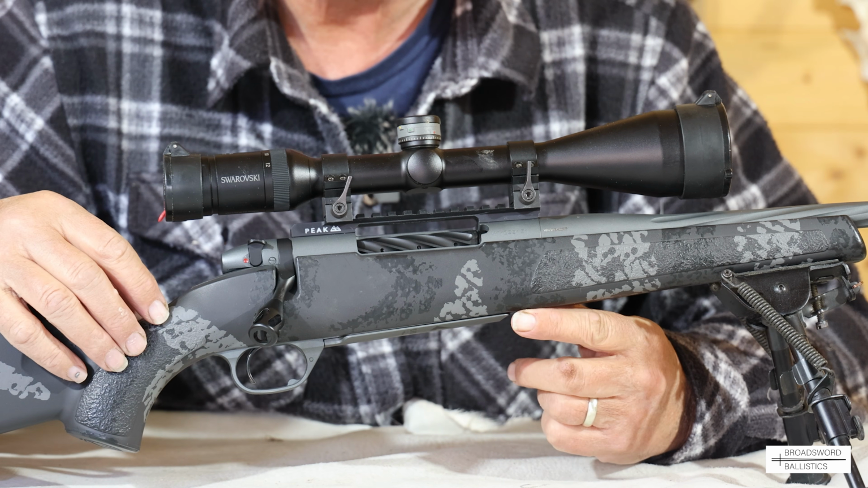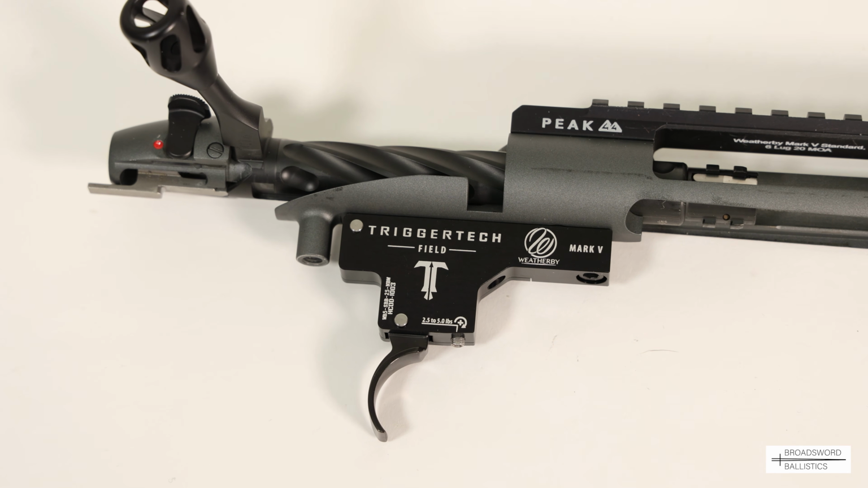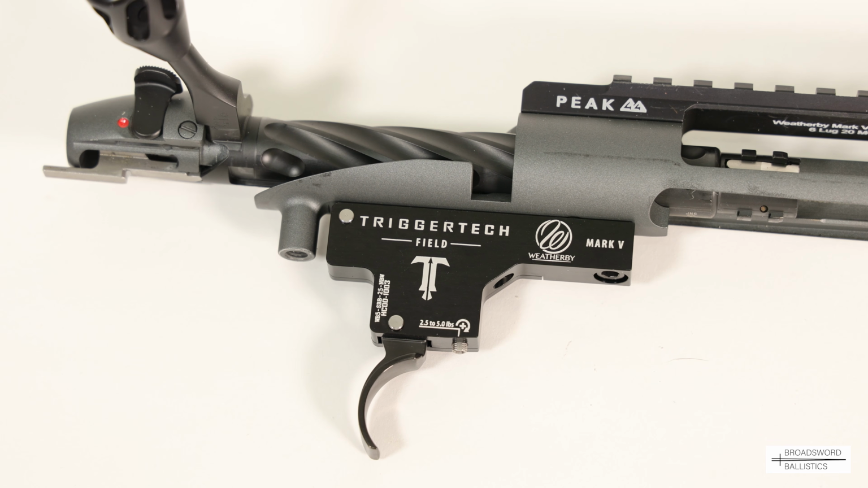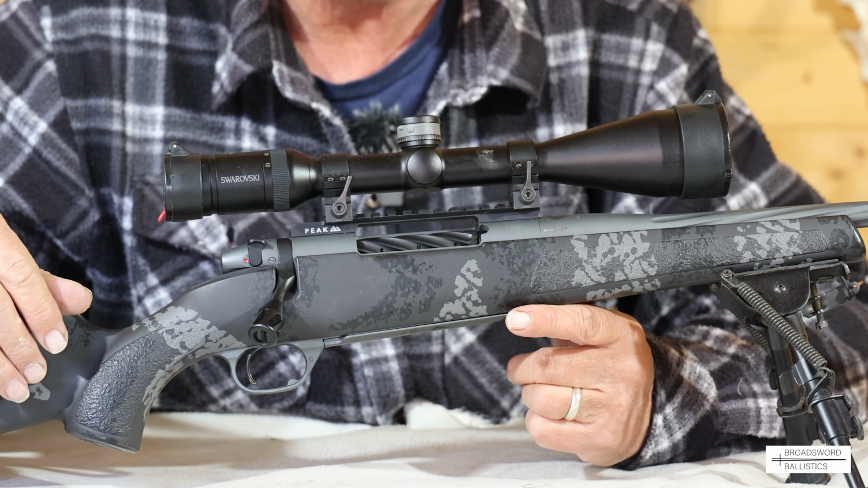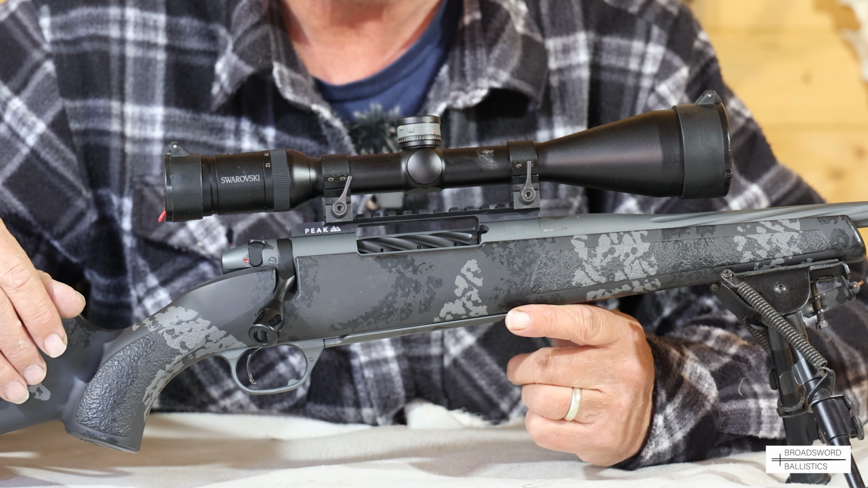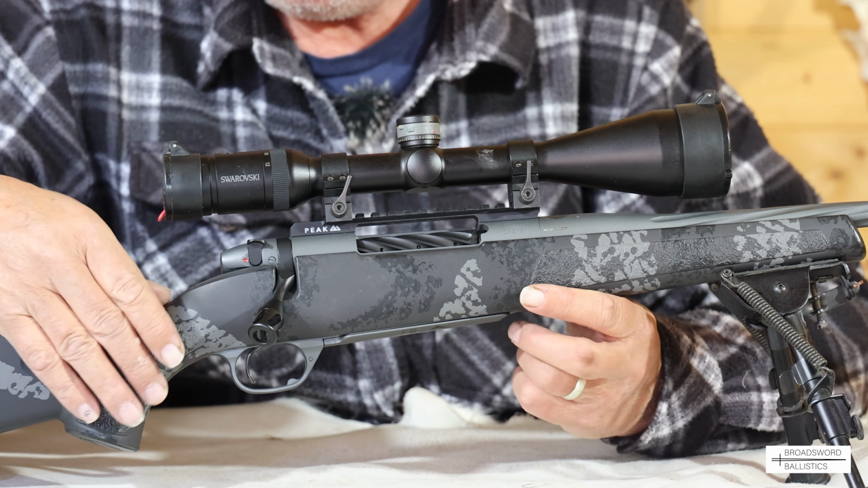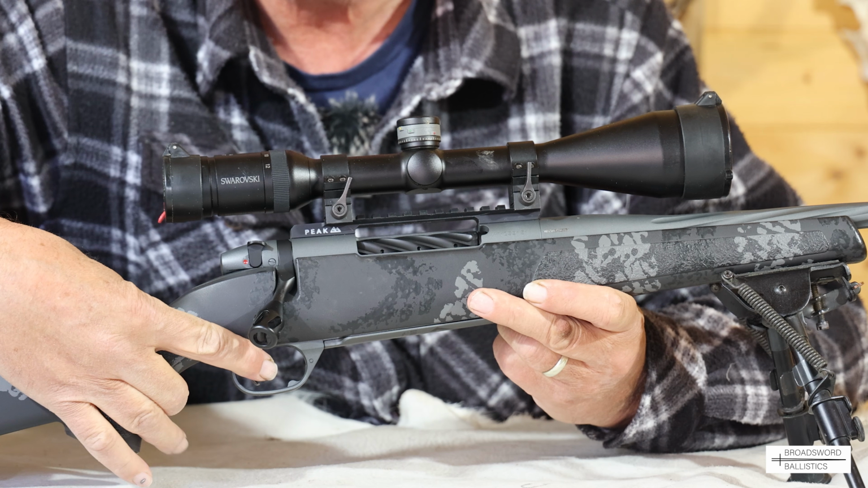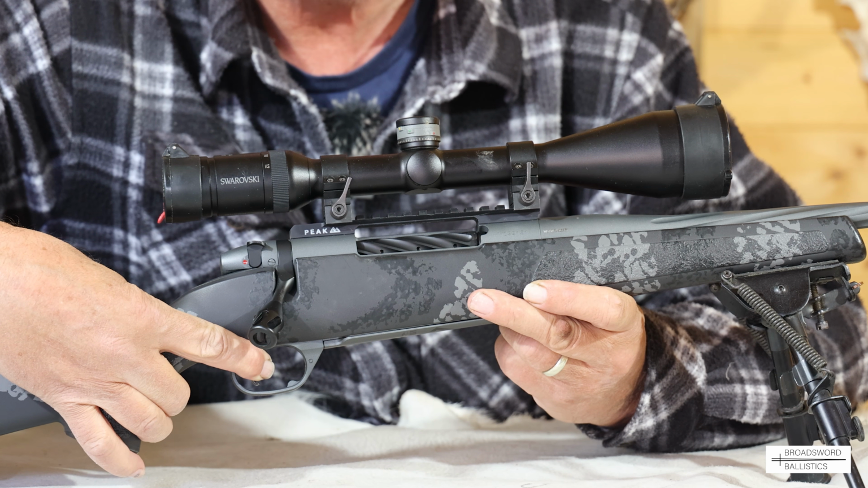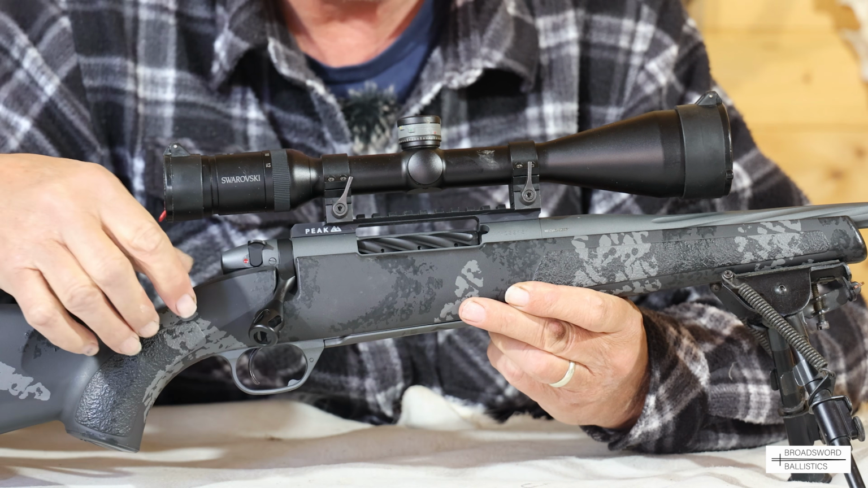Well, it should come as no surprise that Weatherby fitted a Trigger Tech trigger to this Live Wire. It's one of my favourite triggers. It's fantastic. This is the field model. It's adjustable from 2.5 to 5 pounds, and on test on the Lyman trigger gauge we had 3 pounds 1 ounce exactly, which is great.